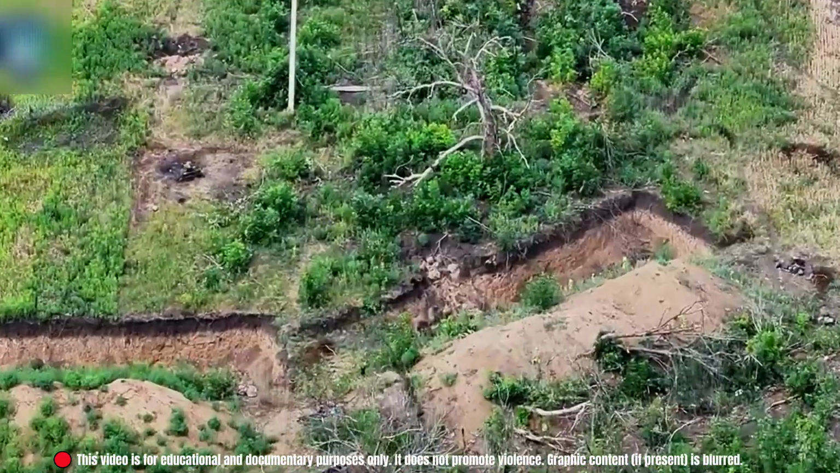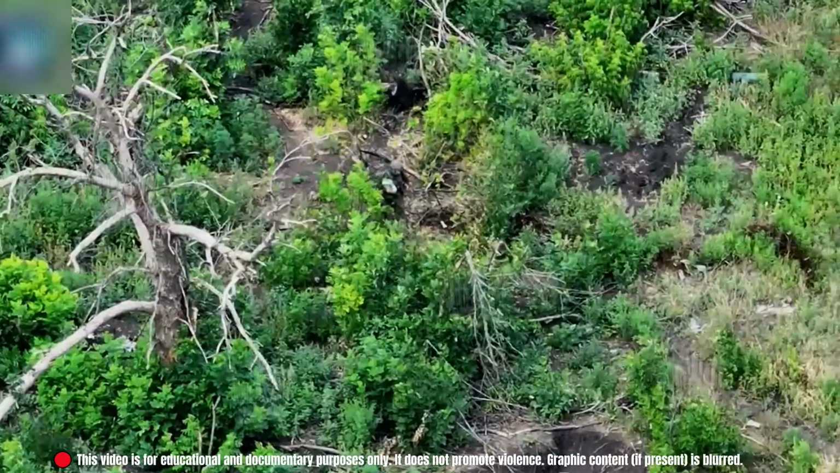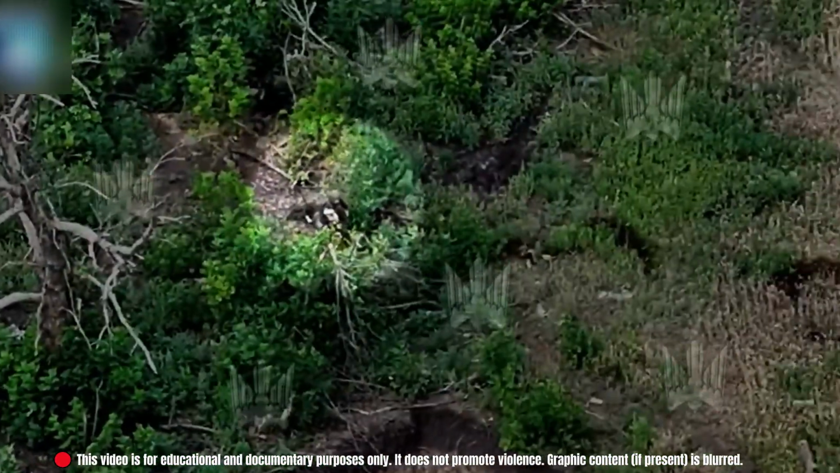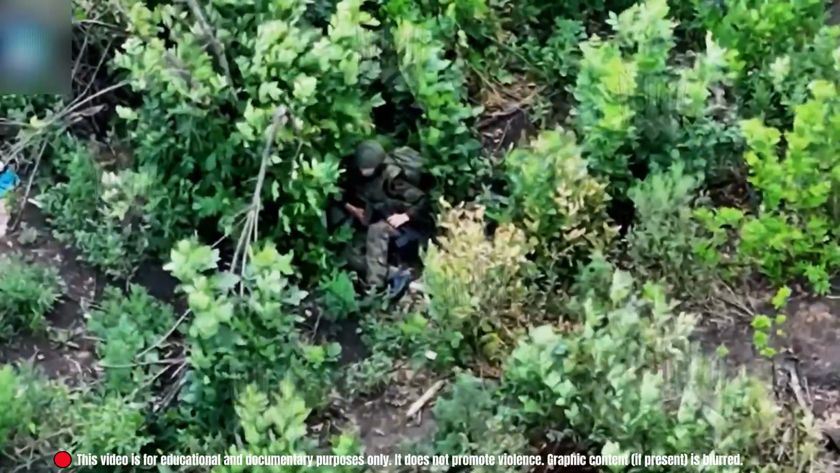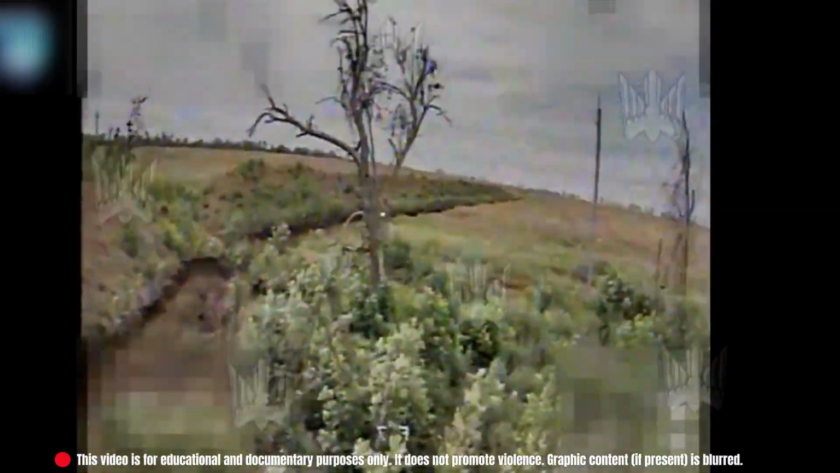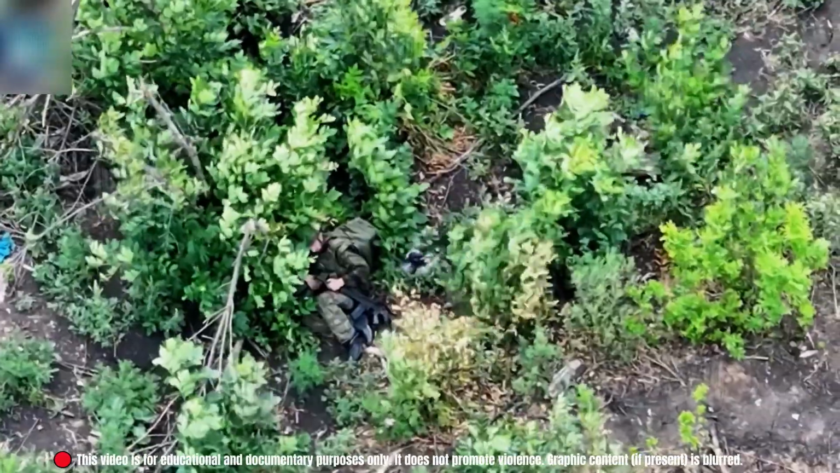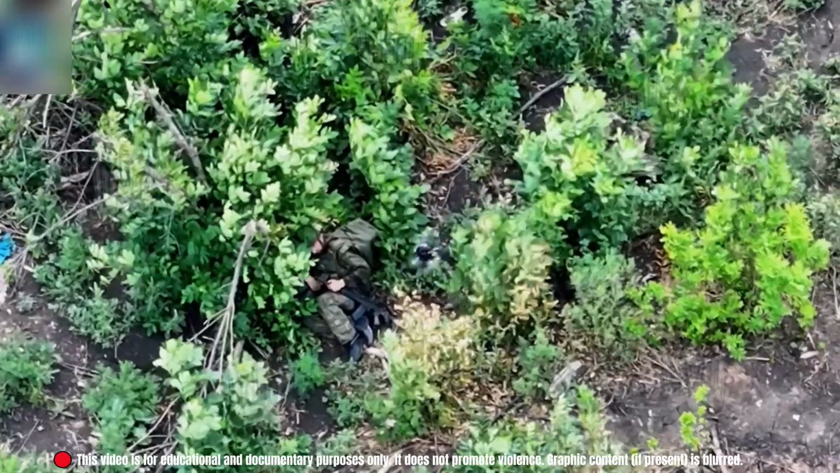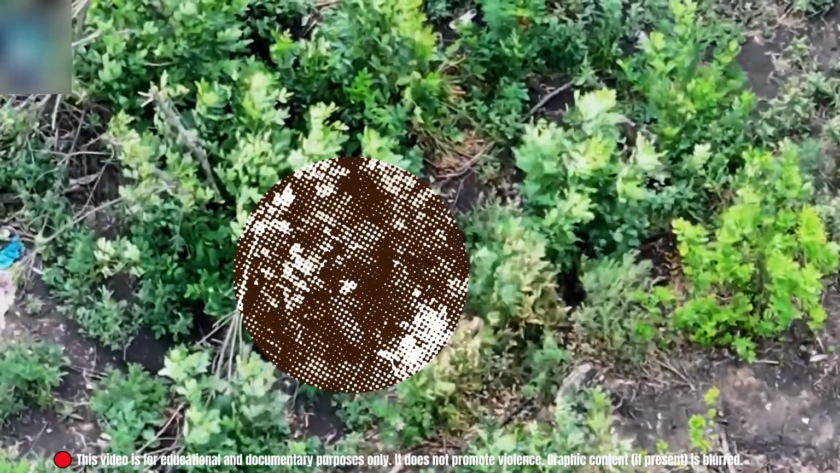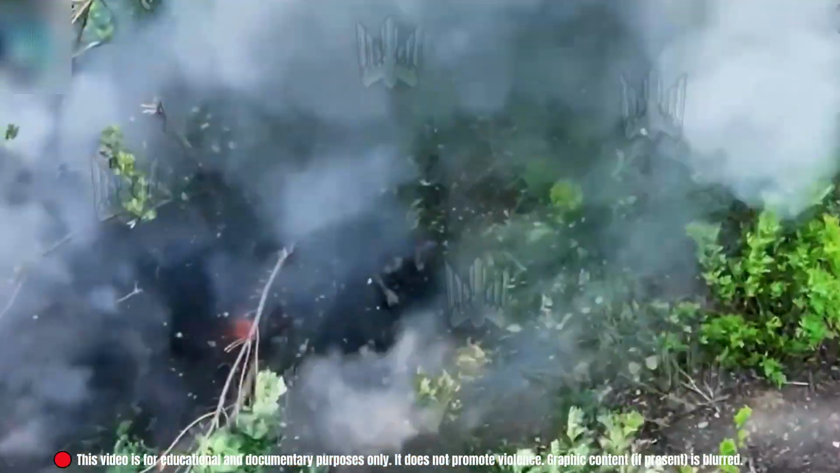Sumy region, Ukrainian drone teams picked up irregular movement through scattered brush. Near the frontline zone, a Russian soldier crept between low shrubs. Minutes later, he curled up under a small bush to rest. An FPV drone was launched. It dropped altitude and locked on. The soldier never looked up. The strike was precise. The target was neutralized without resistance. Nature went quiet again. Even thin foliage can't hide thermal signatures from low hovering FPV drones.